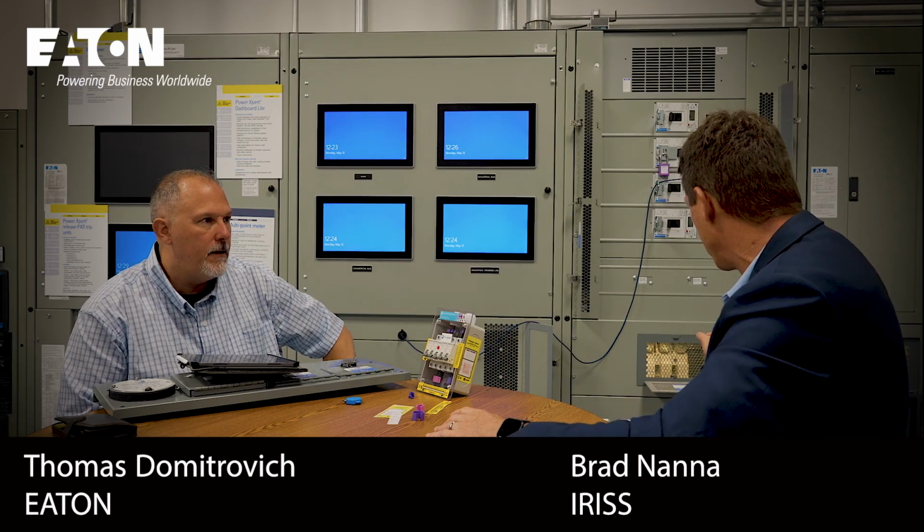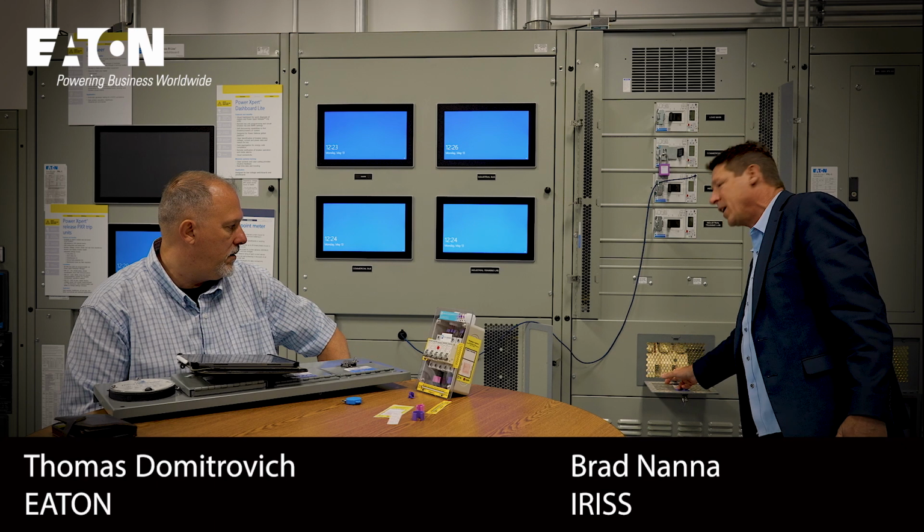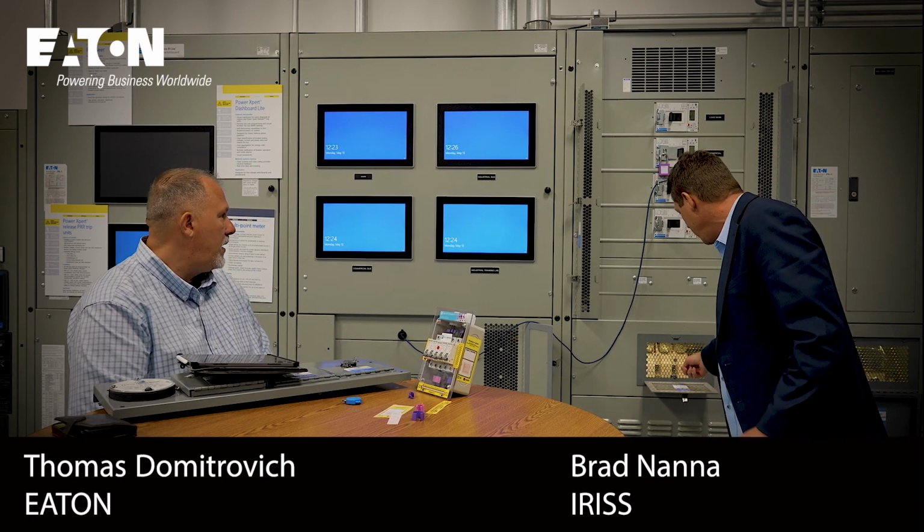You also have the services. You talked about ultrasound and partial discharge. Yes. Now that's medium voltage only. That is correct, 5,000 volts right now. So where are you building it in the window? What we have is a sensor, and you can see this one. There's a port that you plug an ultrasound device into. And now I'm able to hear, and there's a sensor back there. I'm able to hear before I can even see it.